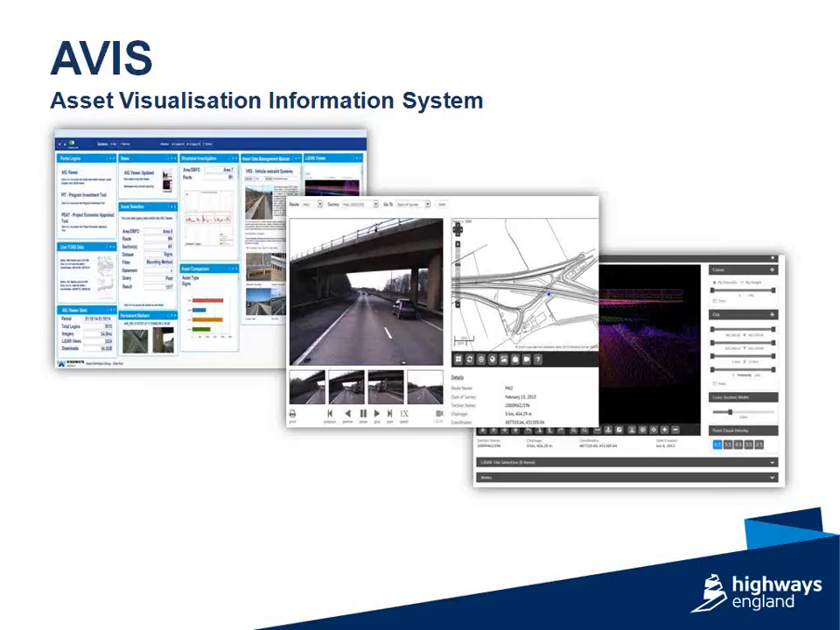And it saves considerable amounts of time and money by carrying out these processes from the desktop, from the office environment, compared to mobilizing to site, having traffic management required, and taking, let's say, a headroom clearance of a bridge. So I'm just going to flip the presentation now to the live viewer.